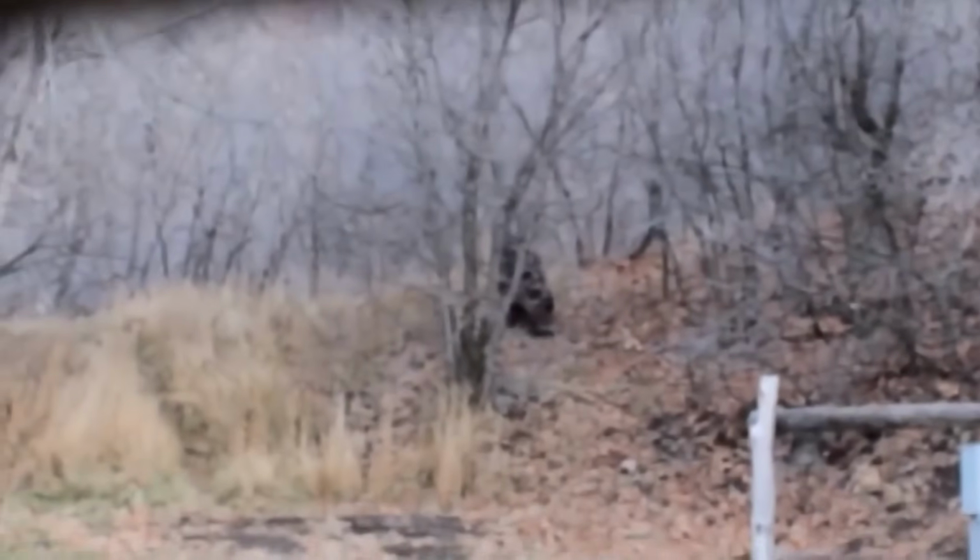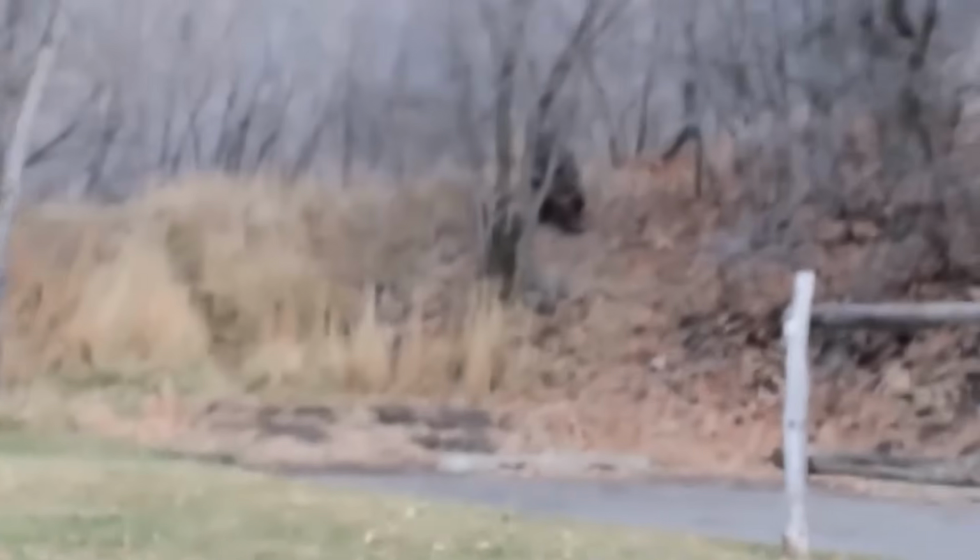In December of 2012, a hiker in Provo comes head-to-head with an aggressive bipedal creature. We see the hairy, muscular build, although in this particular instance, the creature doesn't seem to be that towering tall. But still, massive being. Many enthusiasts are saying that this is an aggressive adolescent male Bigfoot, and I could really see this.